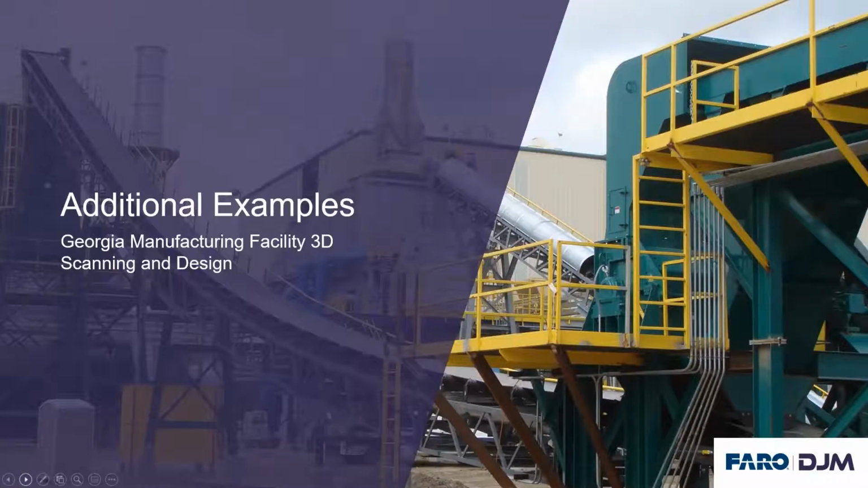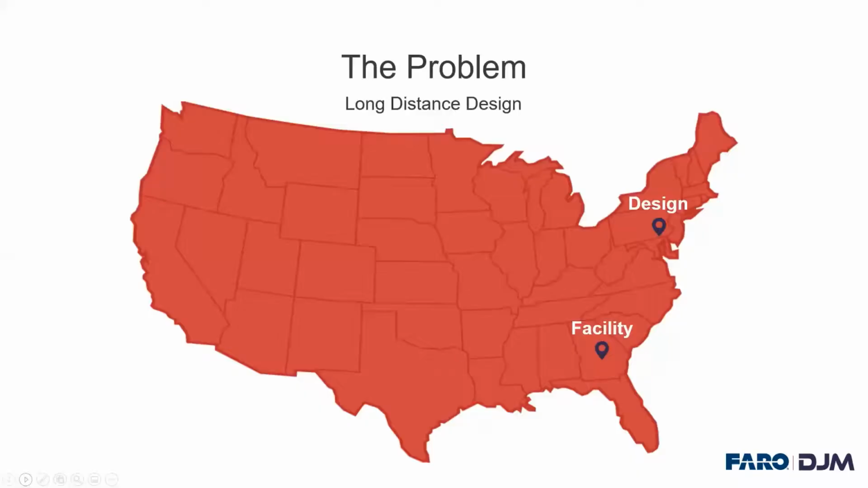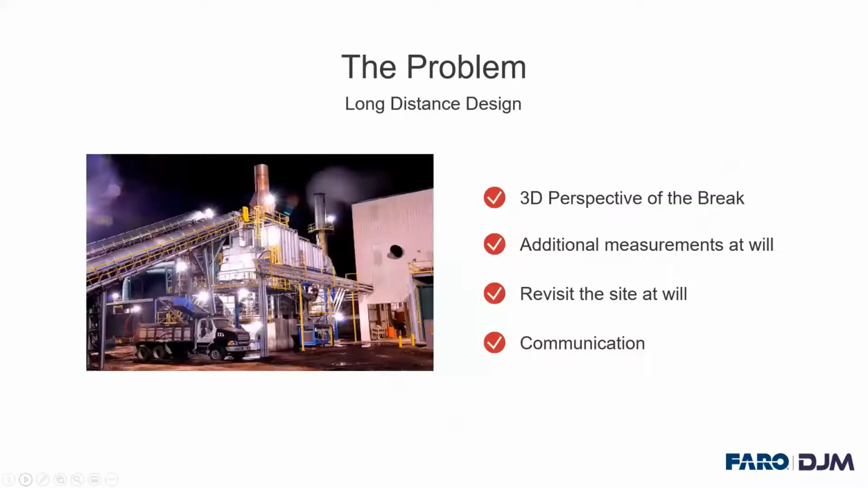I have another example I'd just like to put out there. We did a manufacturing plant in Georgia. They manufacture wood pellets, and they had a big issue with one of their large exhaust stacks. They're located in Georgia. We're located in Pennsylvania, and the client we actually did the scanning work for is on the Western Pennsylvania side. So they contacted us to head down to Georgia, get the scan, and then take that, and they needed our help on the design side for fixing this ductwork issue.